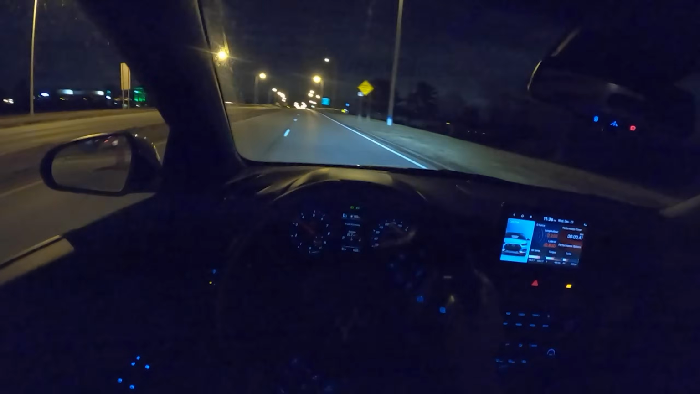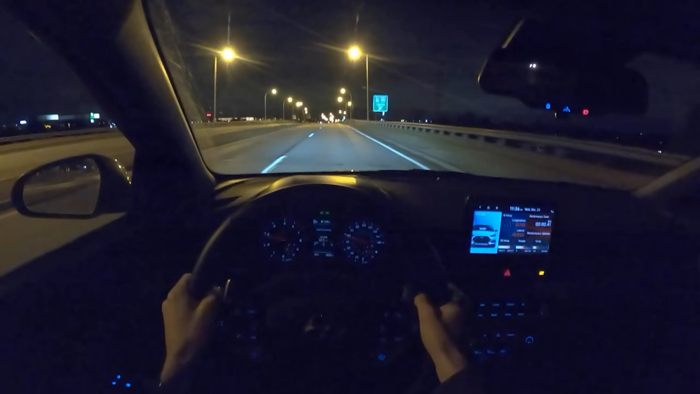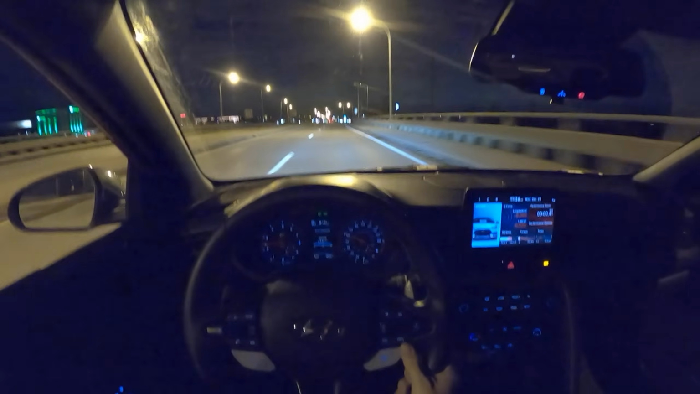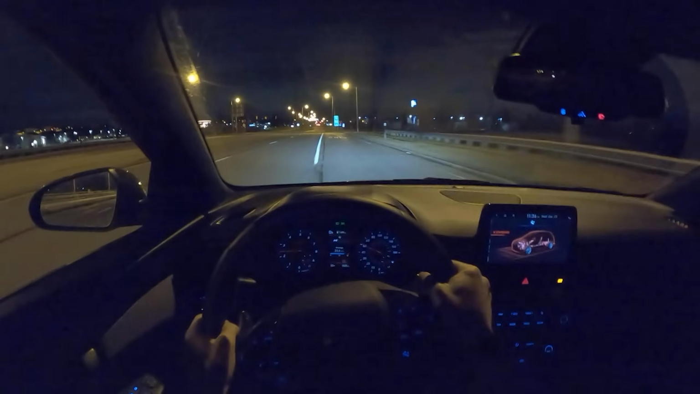One cool thing about the wet clutch system in this DCT is I think it allows just a little bit more slip than you would have with a dry clutch system. So if you watch my review on this car, launch control really does allow for quite a bit of slip off the line.